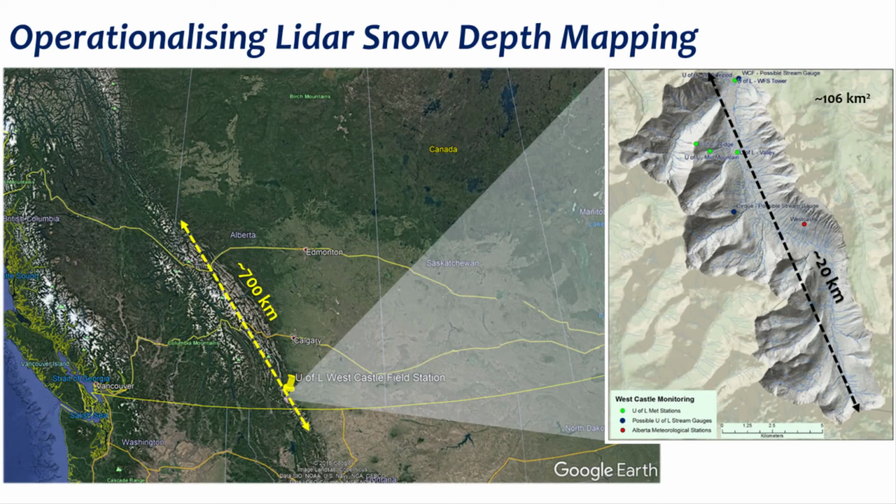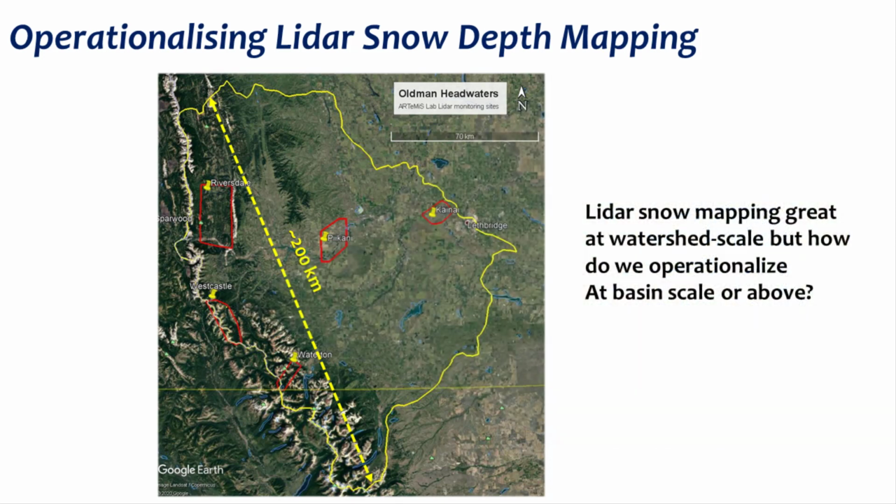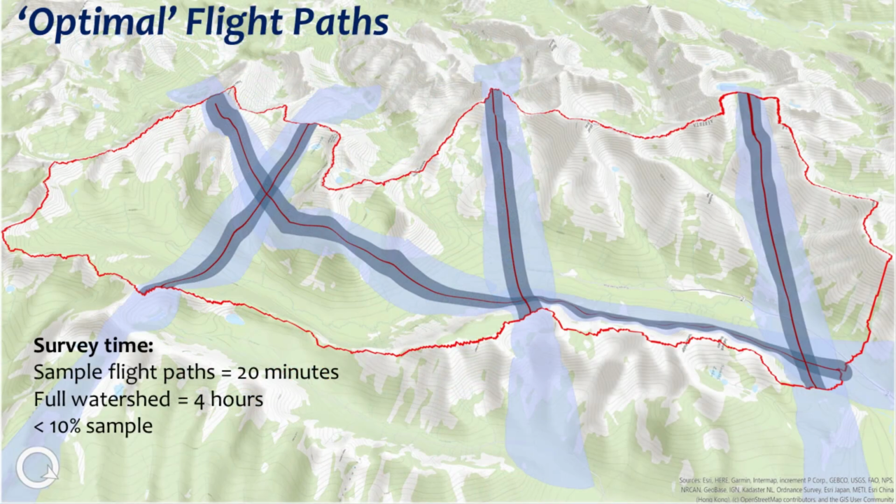We've seen from Kelsey's work that LiDAR snow depth mapping works for a 20-kilometer long watershed, but the eastern slopes of Alberta span around 700 kilometers, with about 200 of that draining into the Oldman. So the challenge then is to devise a snow mapping framework that can be scaled up to all eastern slopes headwaters. The obvious strategy is to use sampling, such that for the time it would take to survey the West Castle, we might cover the entire Oldman headwaters.